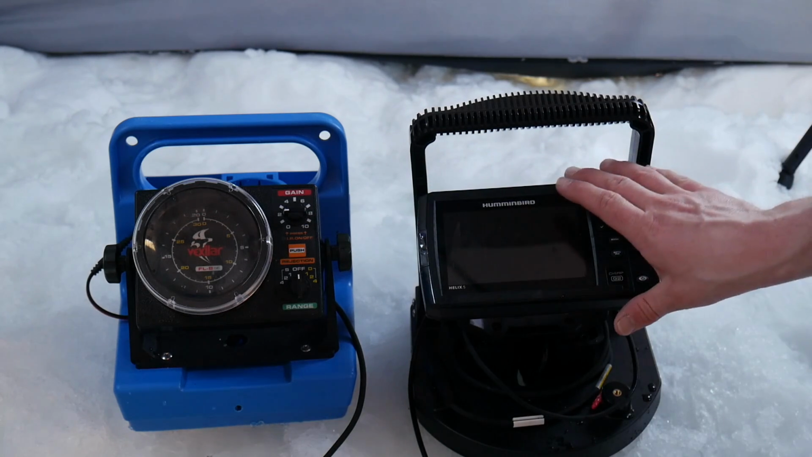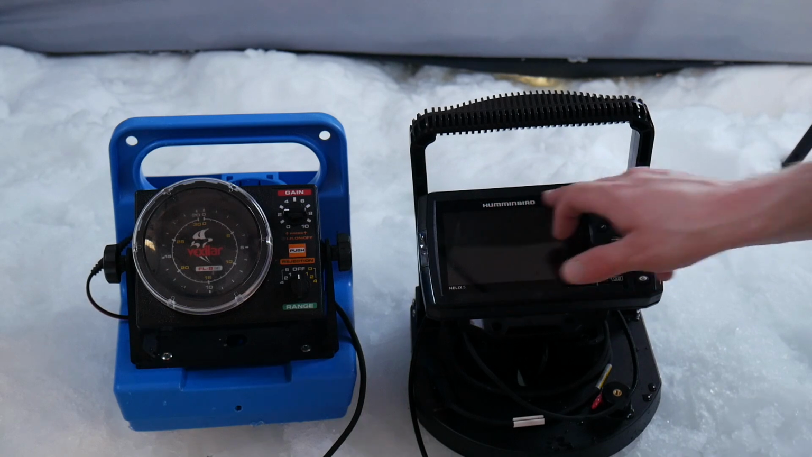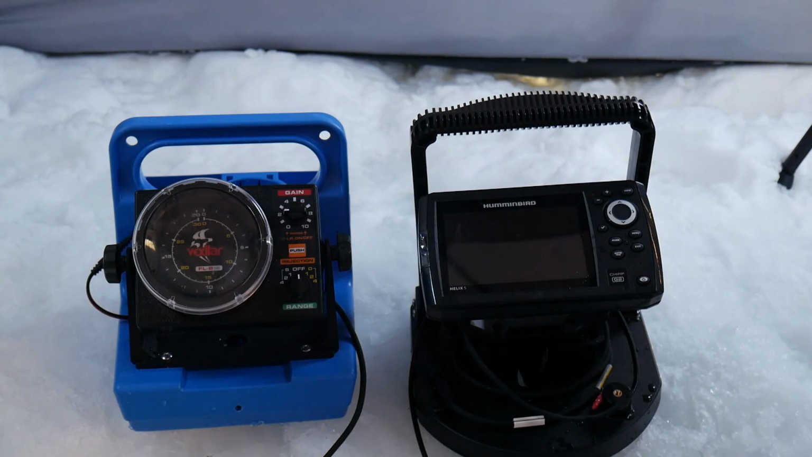If any of you have ever used a Humminbird unit, it's got all the bells and whistles. A little more complicated than your simple unit, but works great, very nice, and I love it. So let's turn these bad boys on.